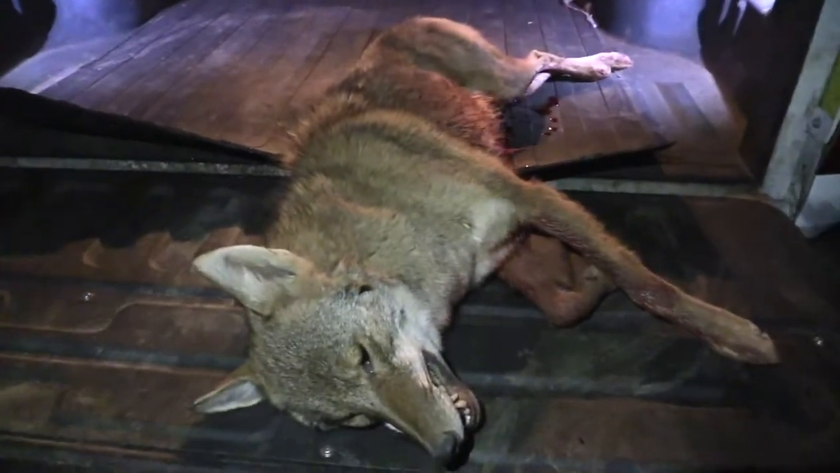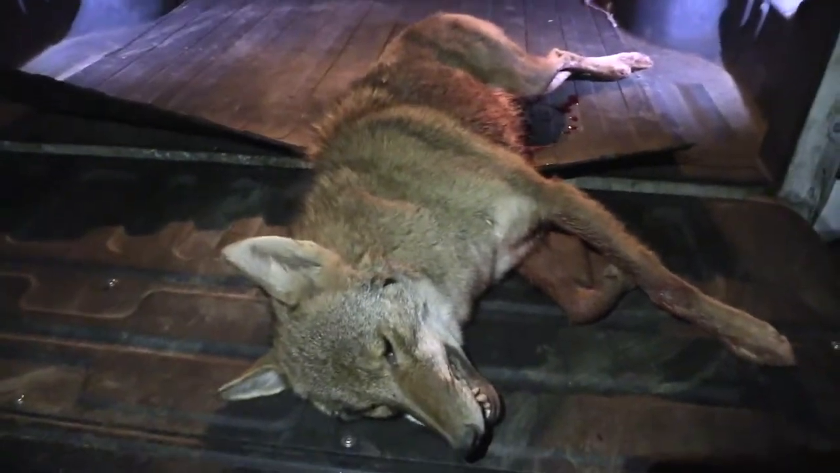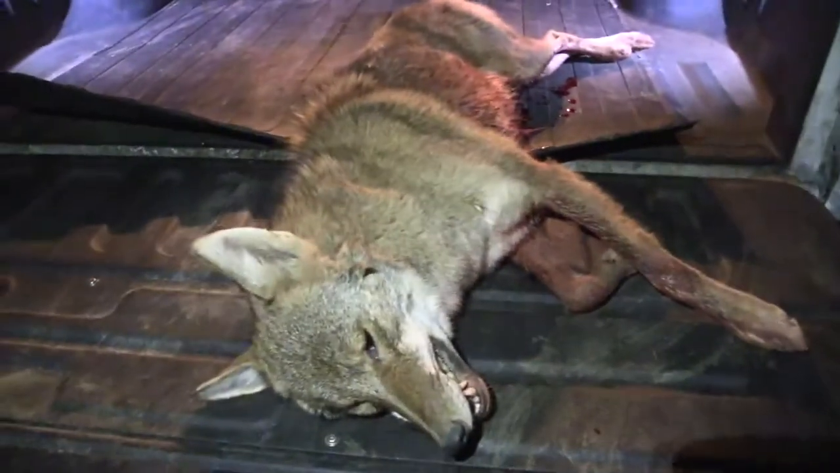We got a lot of property lined up tonight, so we're gonna keep this thing rolling. But Guffey, with old 6.5 Creedmoor, baby, gotta love it. Put the hammer on him.